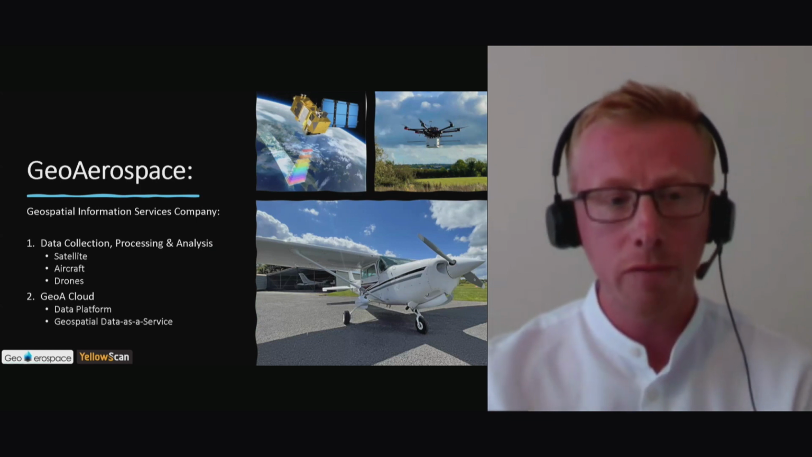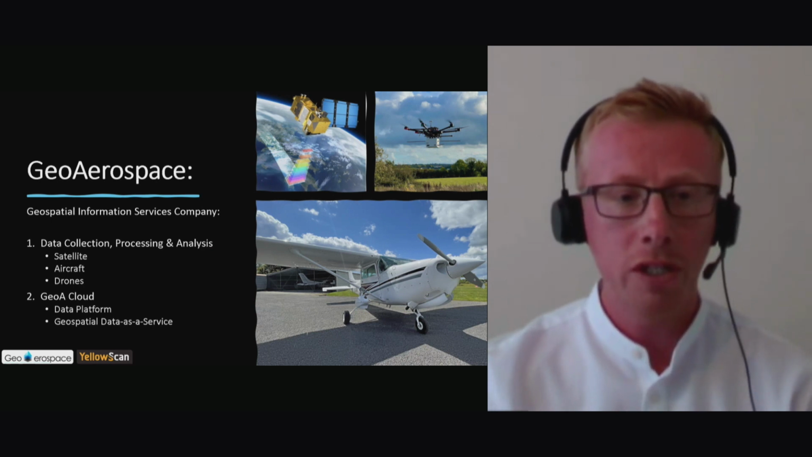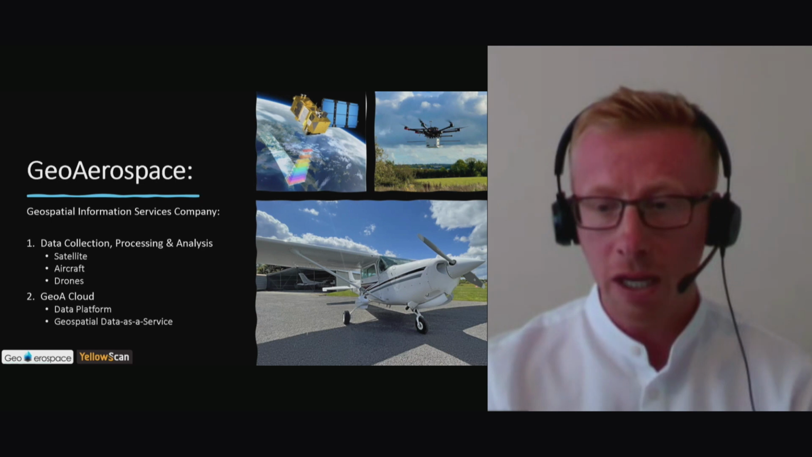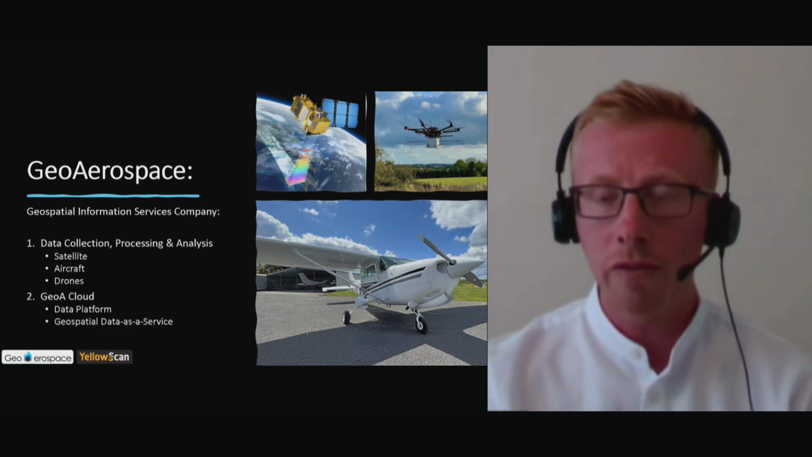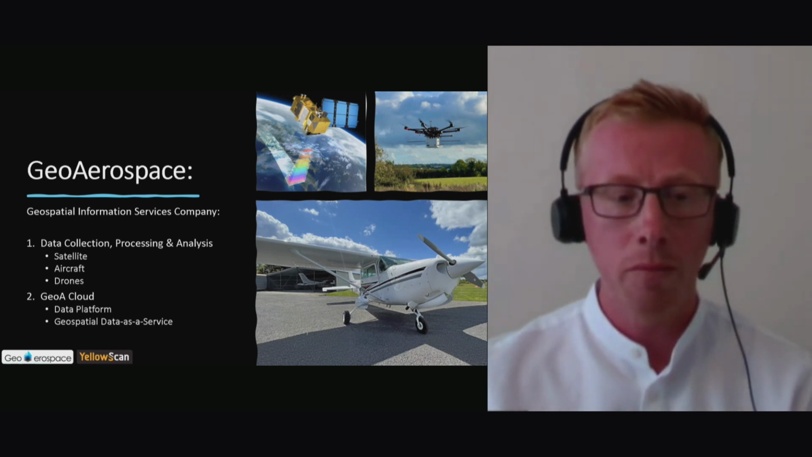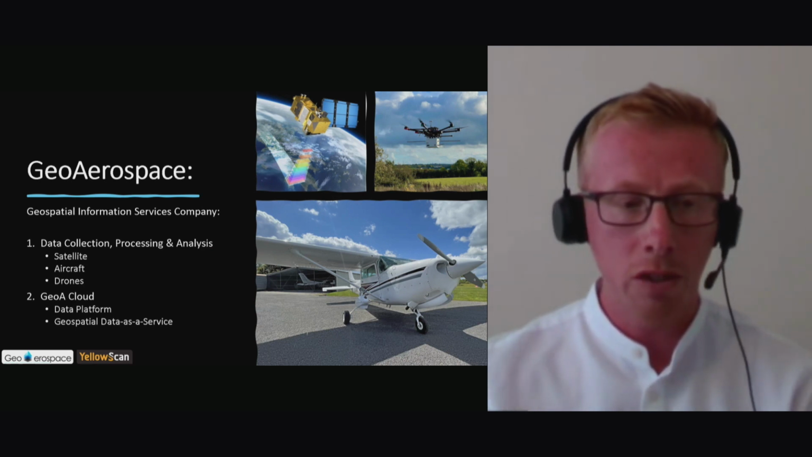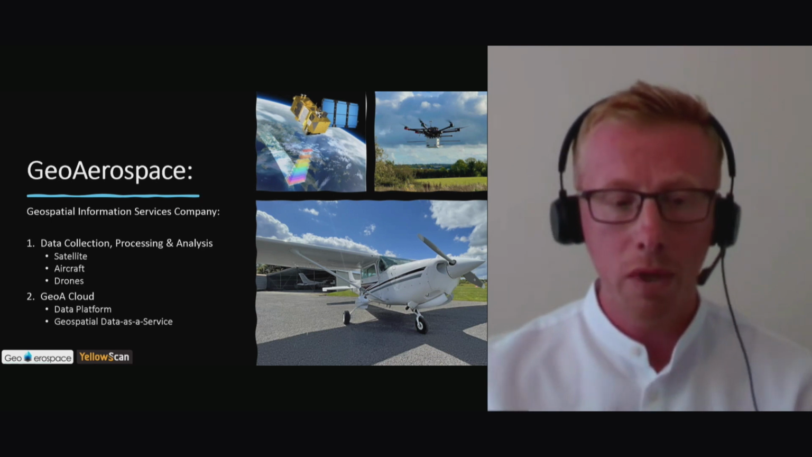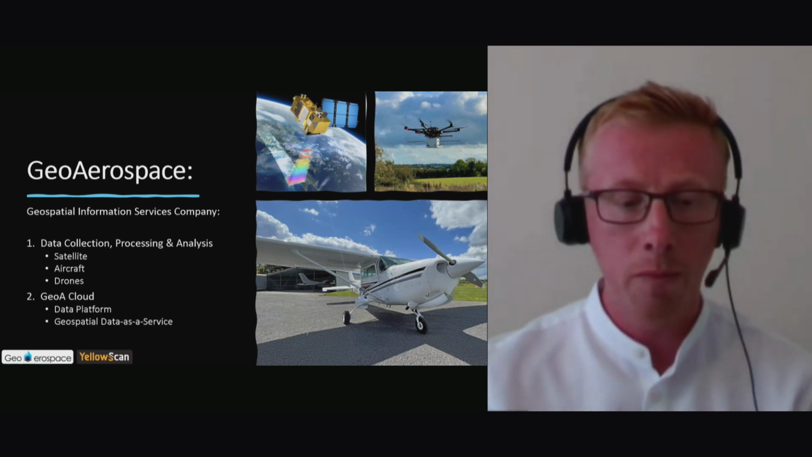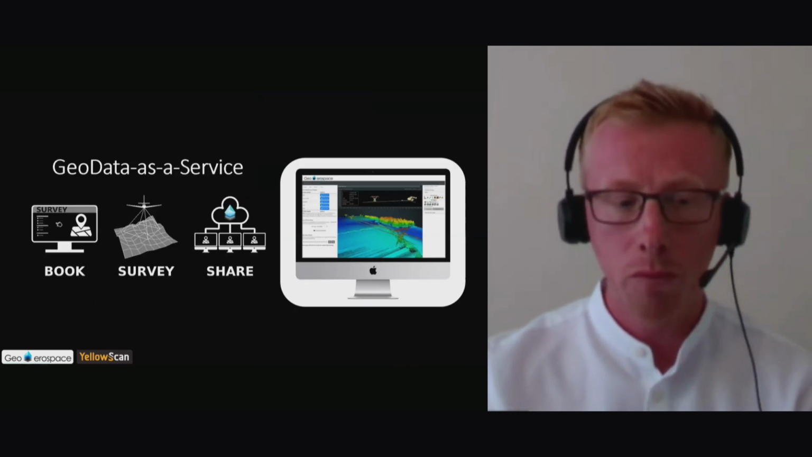GeoAerospace, for those of you that don't know, is an Irish geospatial information services company. We use spaceborne data, we have our own aircraft, and we have a suite of drones. We collect, process, and analyze geospatial data, and we're sector agnostic, so we'll work across utilities, agriculture, and maritime, and a lot of the work we do is in the R&D space. All our data is in our own cloud platform, so we provide geospatial data as a service. On our platform, you come on and book a survey, we carry out that survey, and then it's shared with your team.